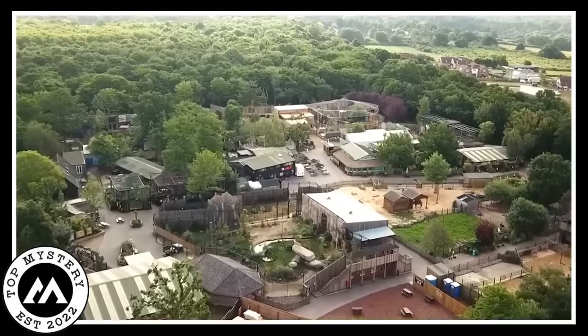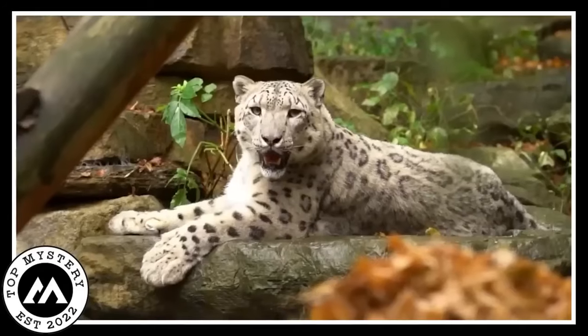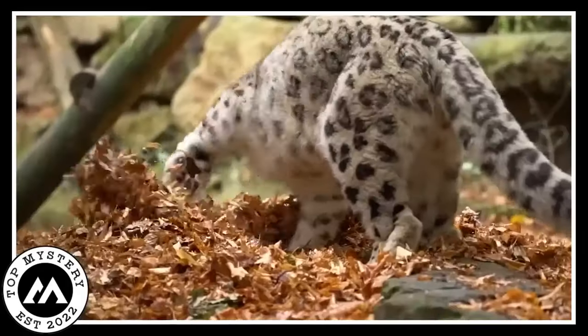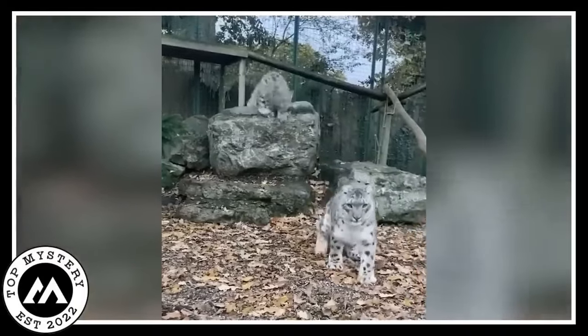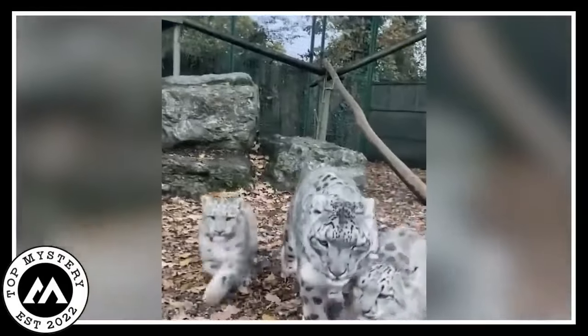Leopards. So you won't believe what the trail camera caught at the zoo. Snow leopards, those cool endangered dudes, were going all parkour in their enclosure, jumping around from here to there like they were auditioning for some feline Olympics.